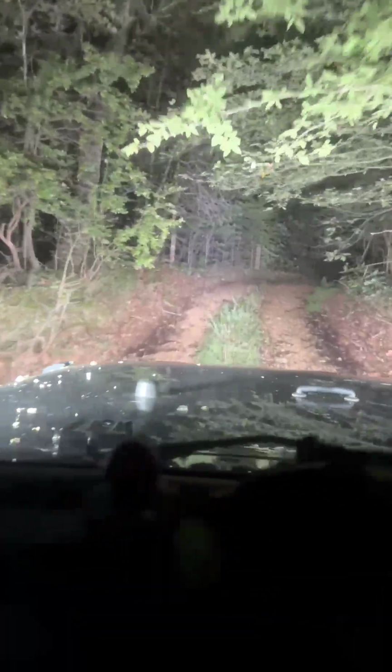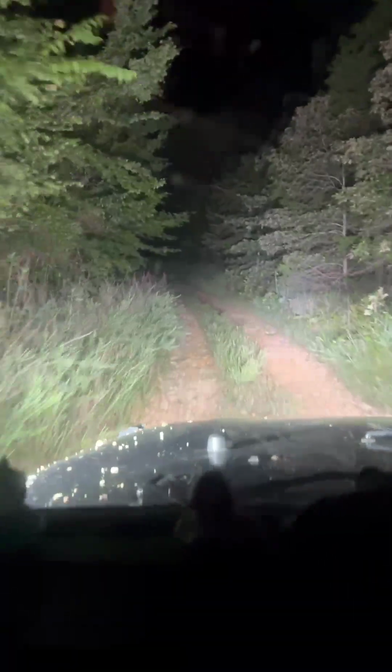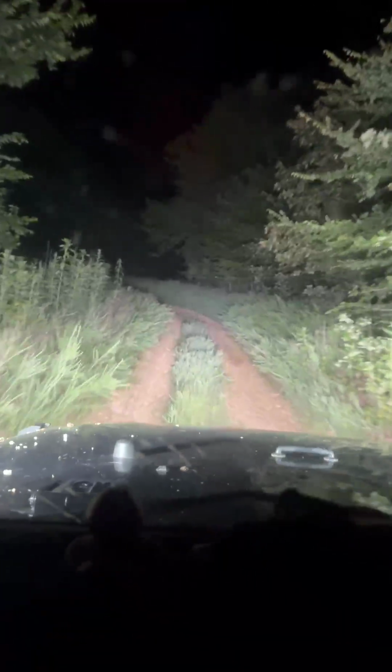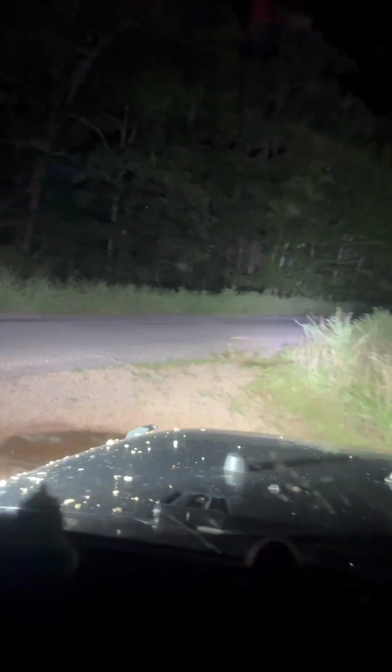Still kind of holding on to climb on up out of this hill, but it's a very pretty place. Nighttime is always fun to explore. Alright, so I think I'm gonna end this video because I am out here at Energy Lake Road, and this is just to the north side of the bridge, folks.